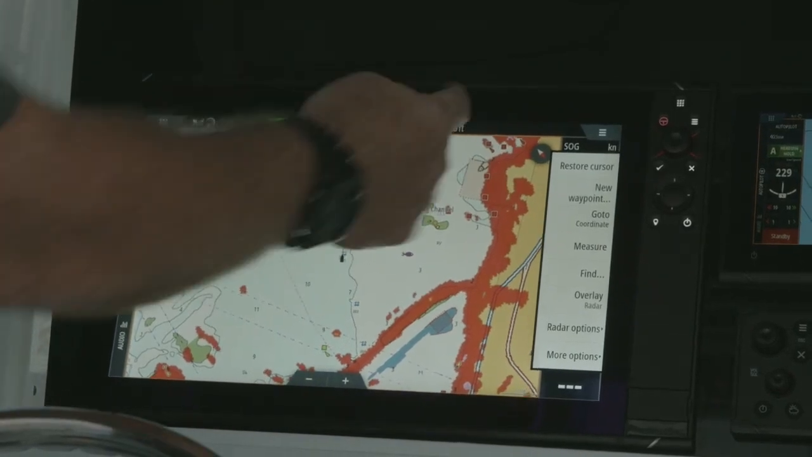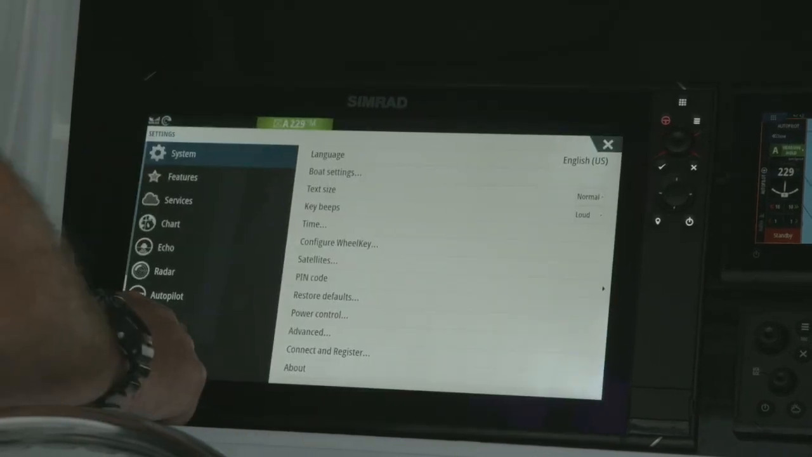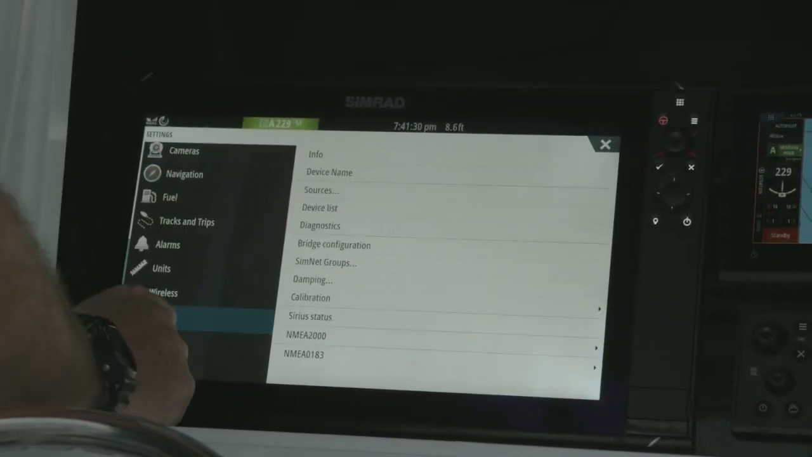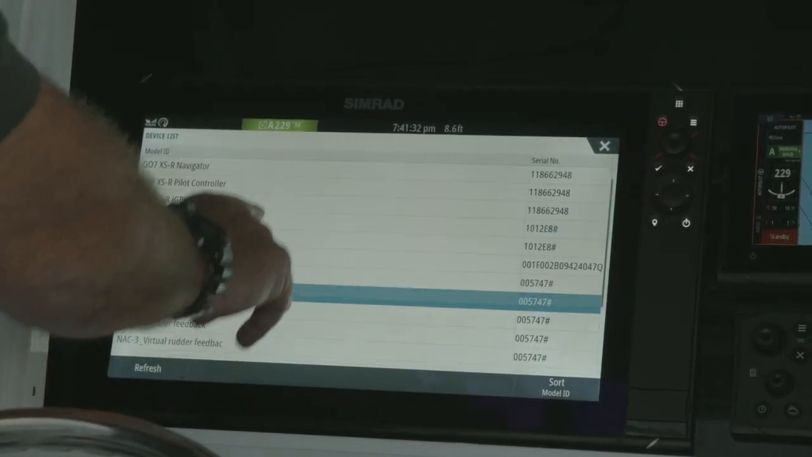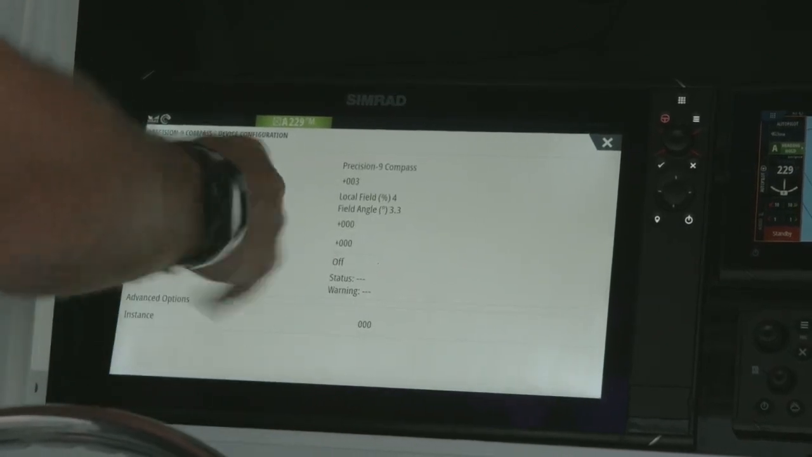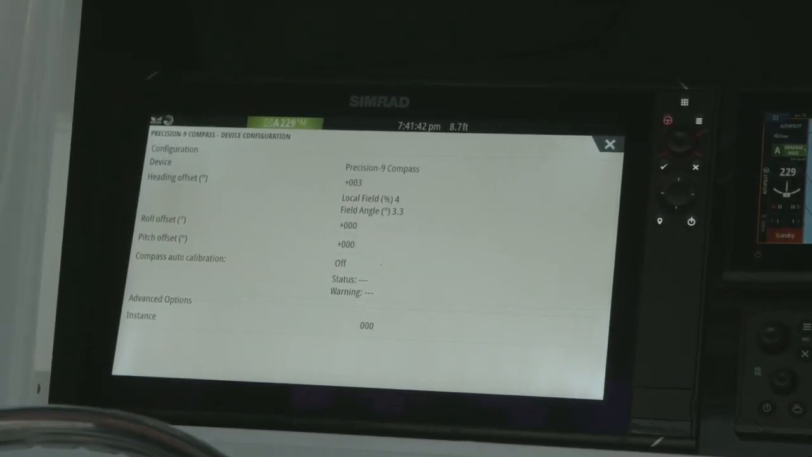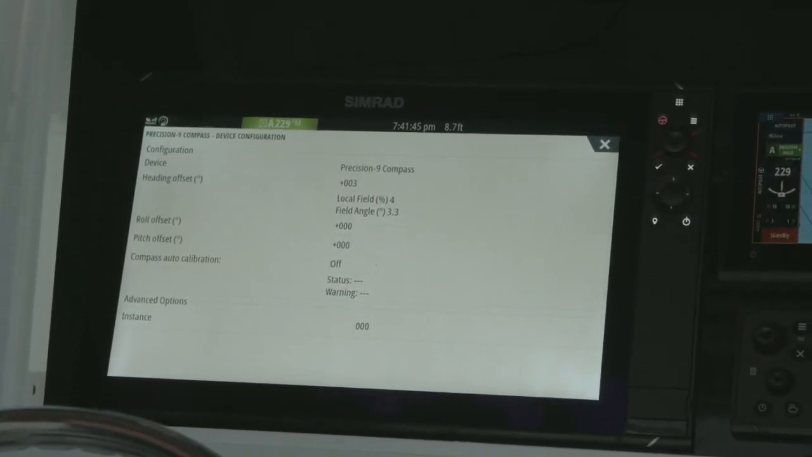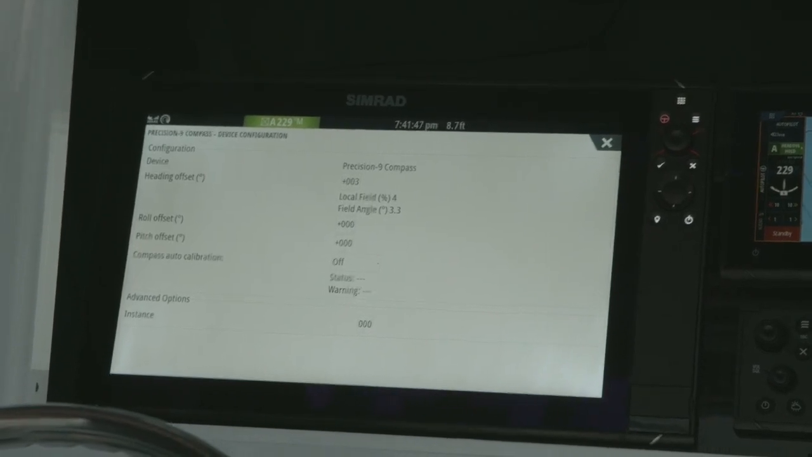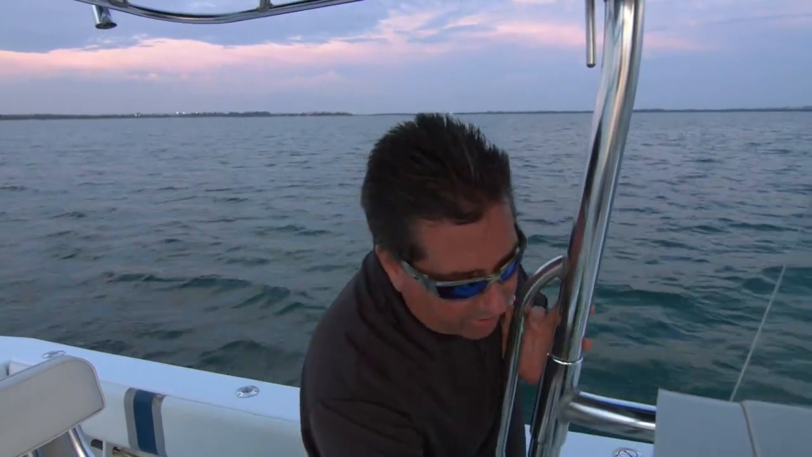degrees. If they are off, we go into our home menu, our settings menu, and scroll down to network and device list. If I go into my Precision 9 and configure, I have the ability to put in my offset. When this compass was installed, it was off by a couple degrees. We don't have to continuously move and remount that compass to make it right. We can actually add or subtract up to 180 degrees to get those two to synchronize and lay correctly on top of each other.